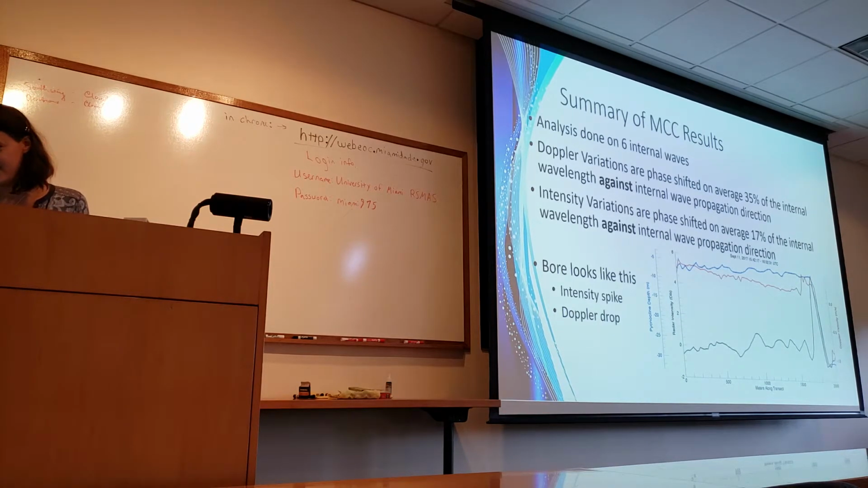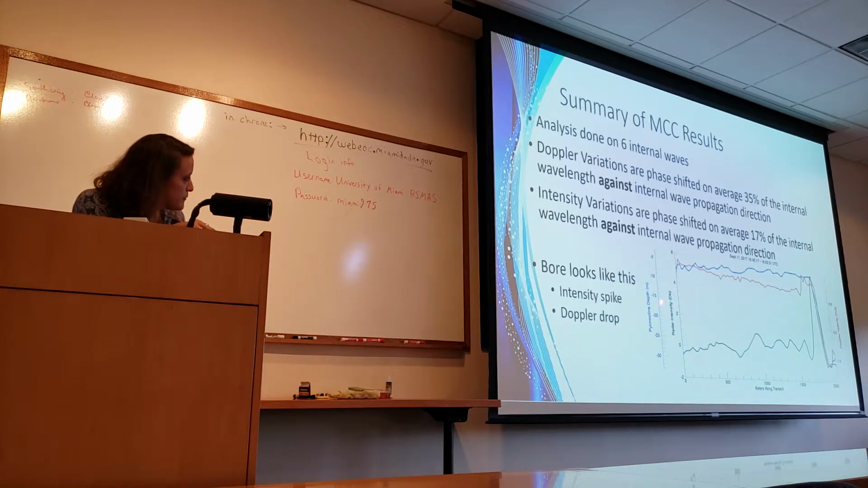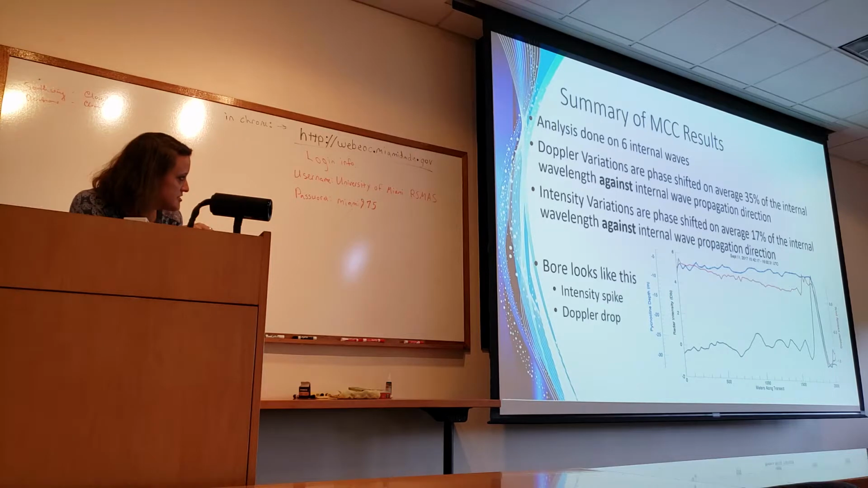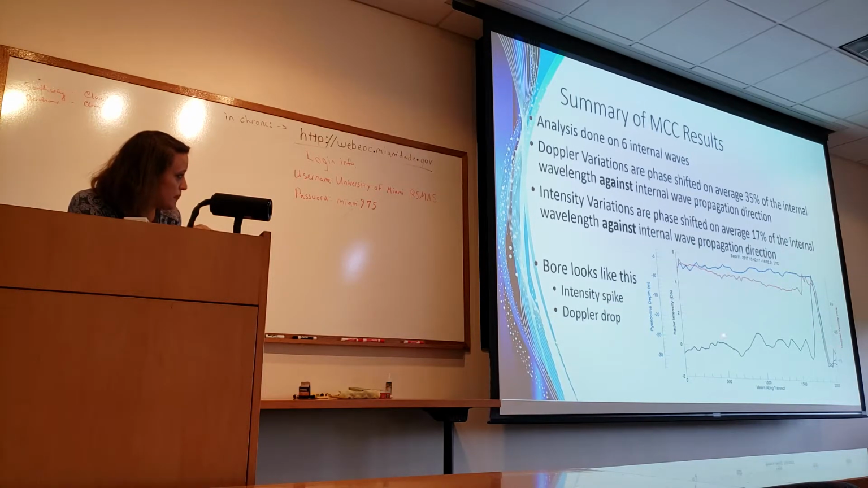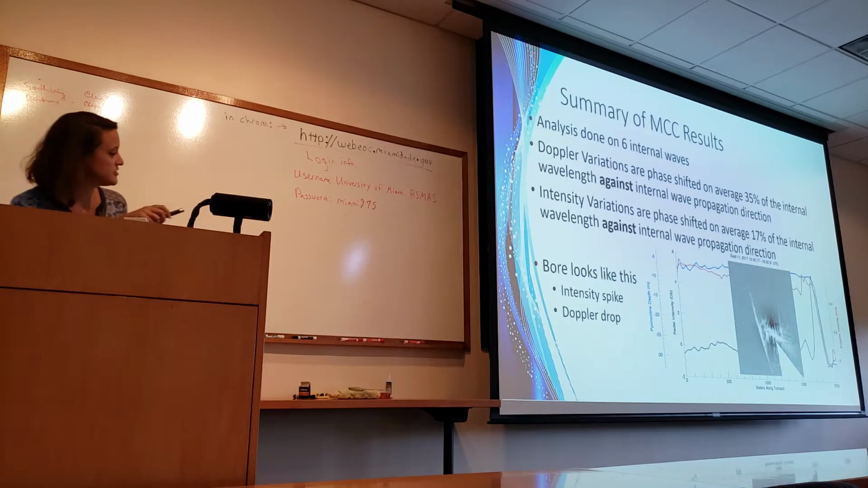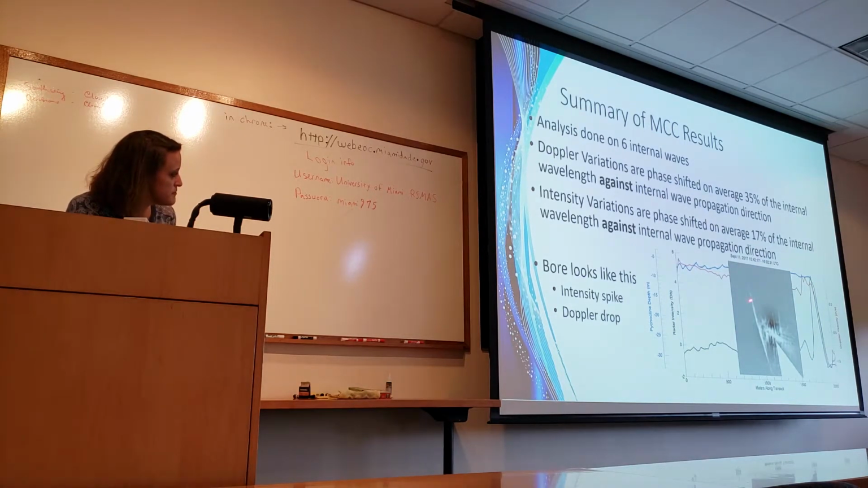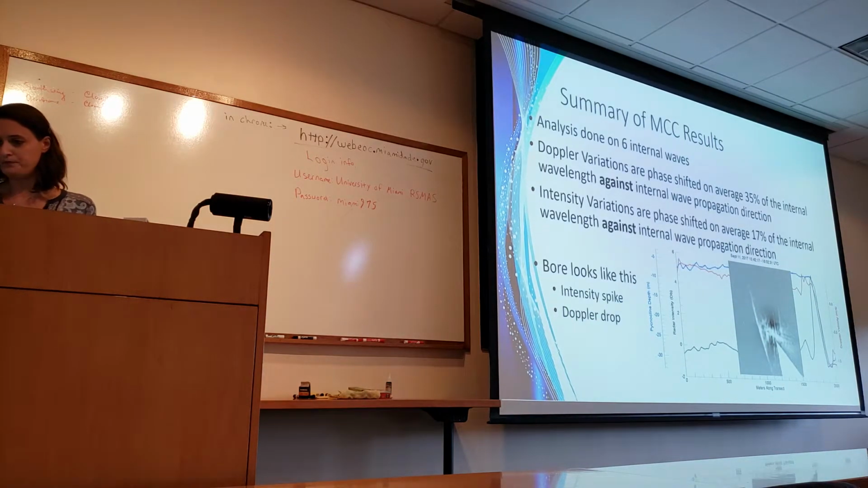And we did one bore just for fun to see what it looks like. So the pycnocline depth, you can see that it just drops off real fast, and the Doppler velocity also has this drop, but the intensity has this spike. So this is what it looks like in the radar image. You have this big bright spike where the bore drop is, which is really interesting.